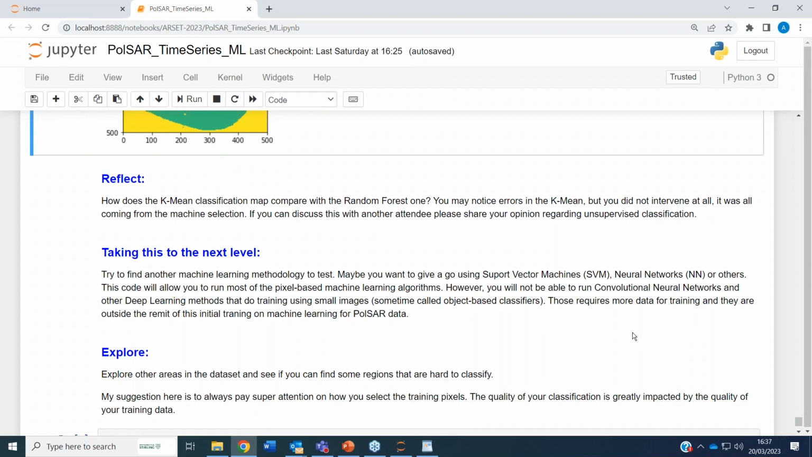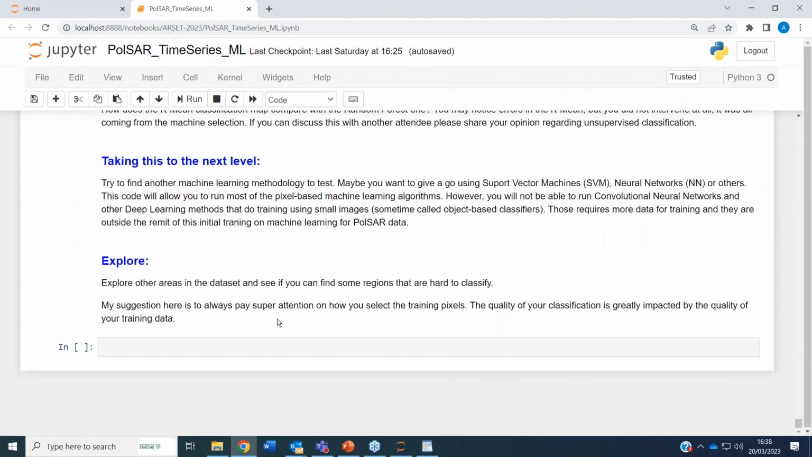But once you have learned how to use the pixel-based one, taking a step to deep learning won't be that complicated. The step is not as big as you might think once you know how to use the pixel-based one. And in this, have a look also at other areas inside the data set, and play a bit around with this code.